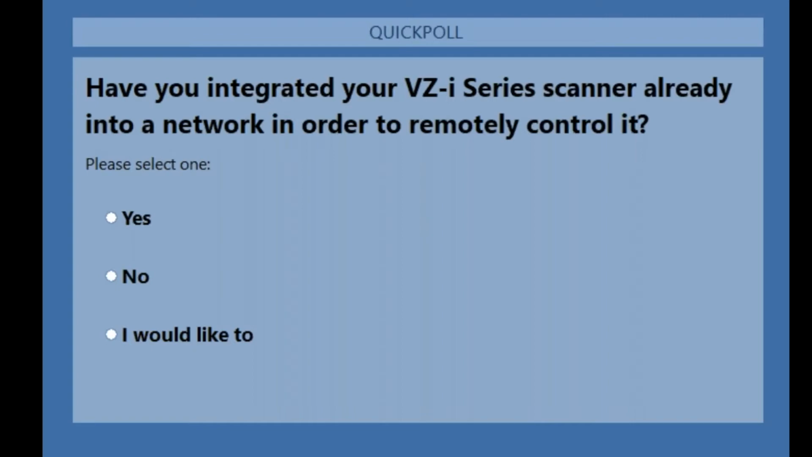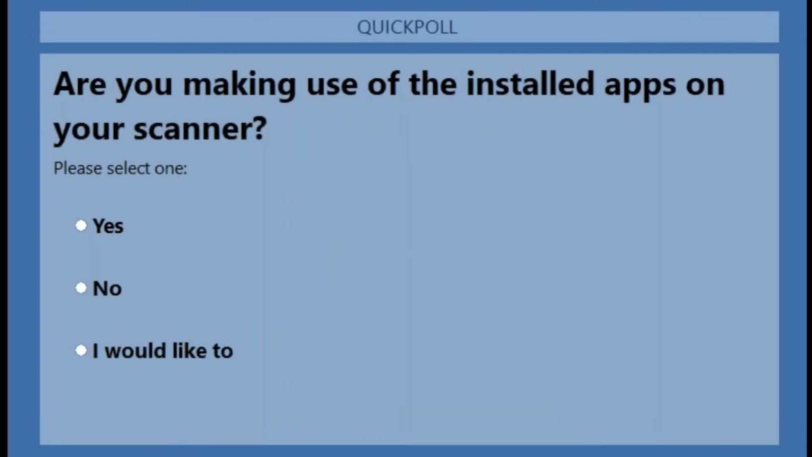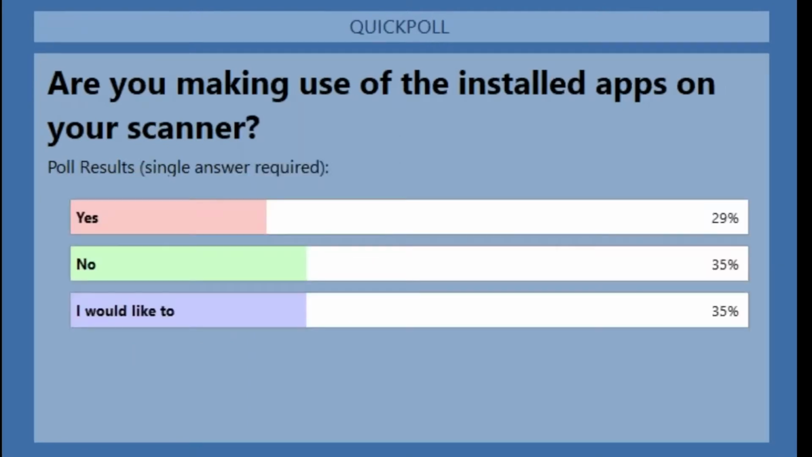would like to. And this next poll question is to see who is making use of the apps. Has anybody developed their own apps or is making use of the apps? This is going to be a part where Thomas talks about some of the apps that they have developed and applied in real-world settings. 29% of people said yes, 35% said no, and another 35% said they would like to.